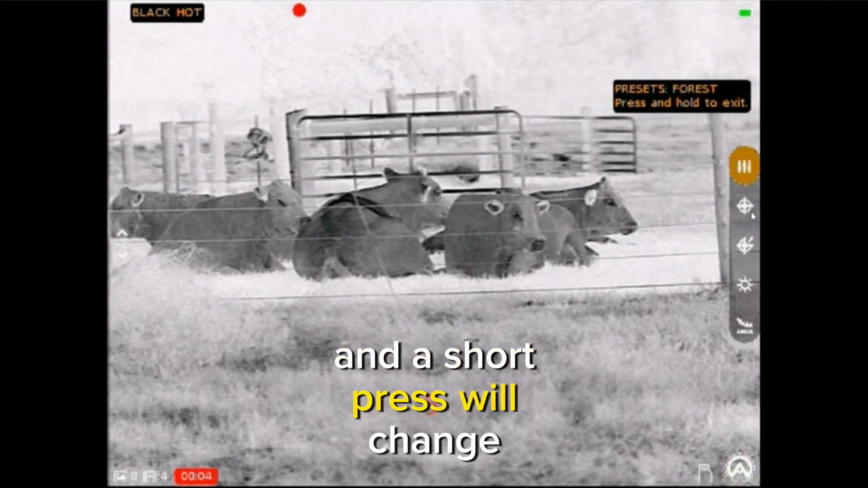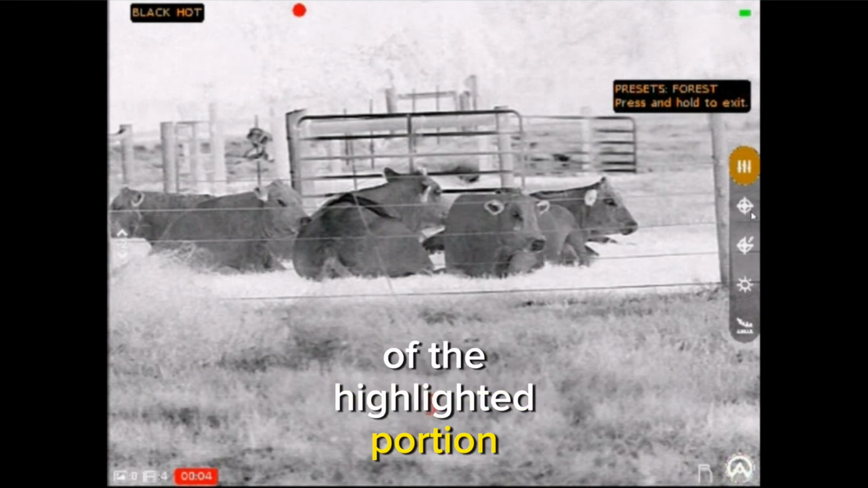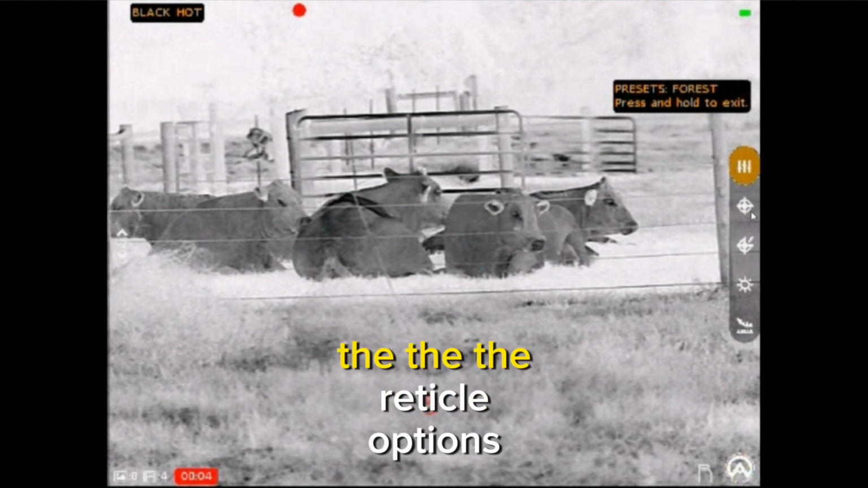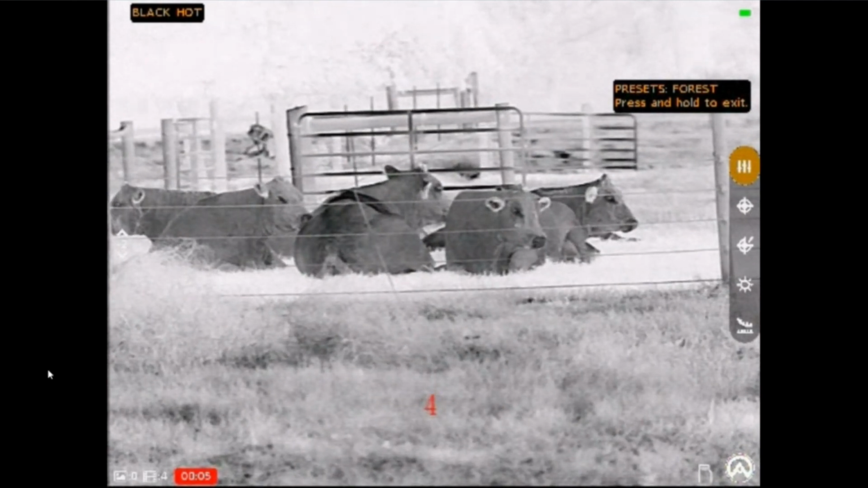and a short press will change colors of the highlighted portion, and then you can simply again rotate clockwise or counterclockwise to cycle through the reticle options that are available. So I'll go ahead and play that.